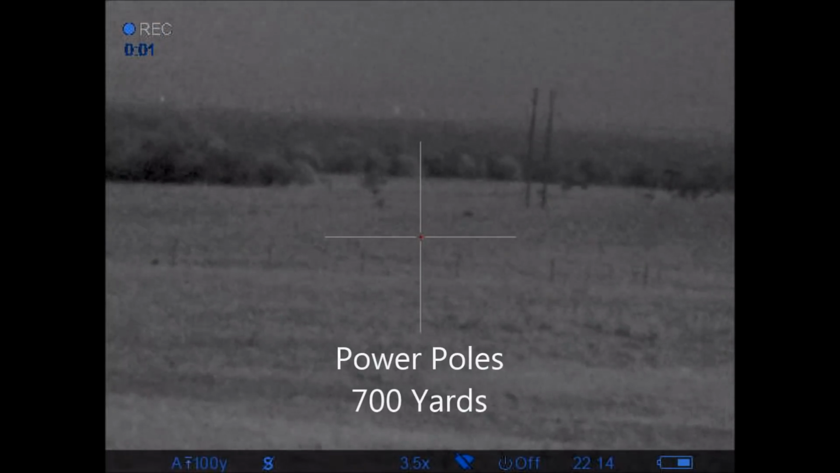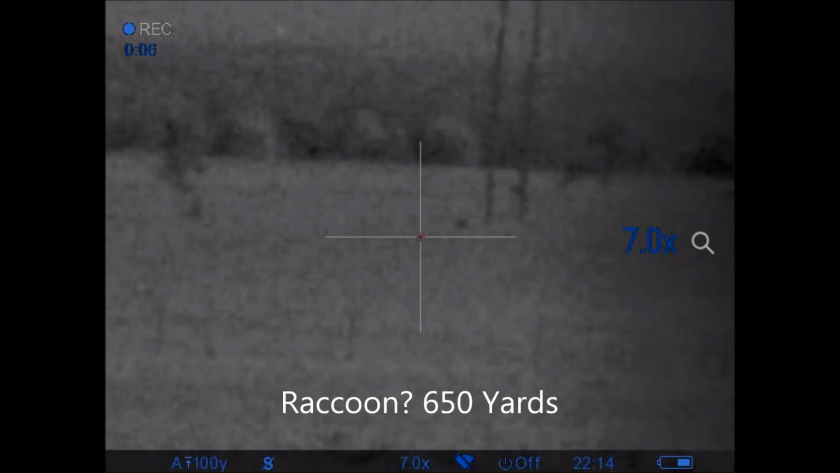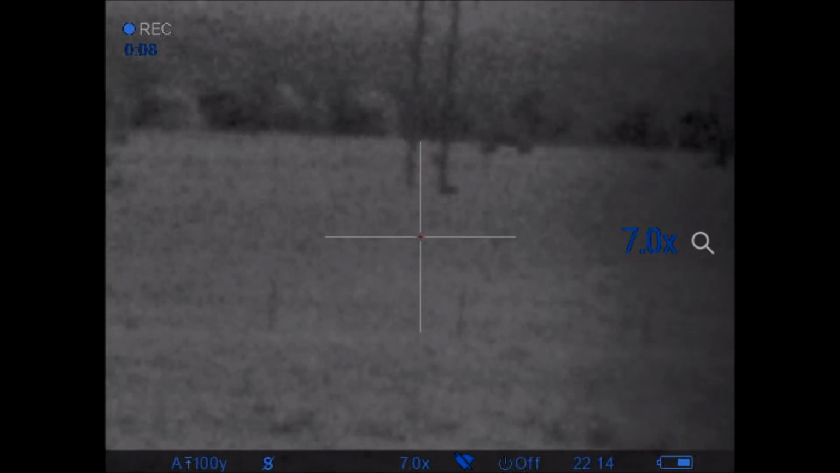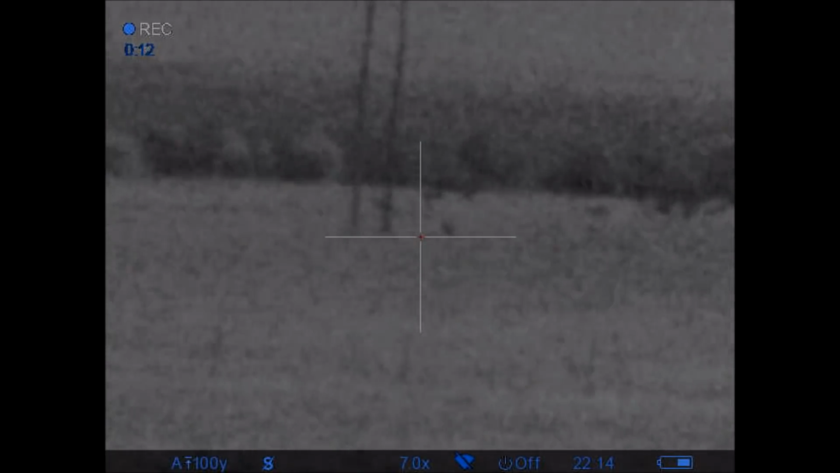A bit later I'm back to watching small animals in the distance. Again, the power poles are about 700 yards. And the small animals moving around appear to be raccoons based upon how they're moving. And they're somewhere around 650 yards or so.